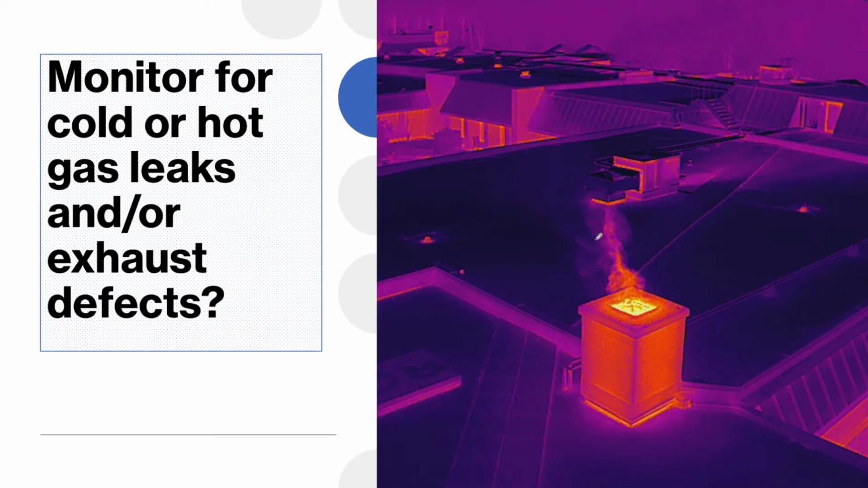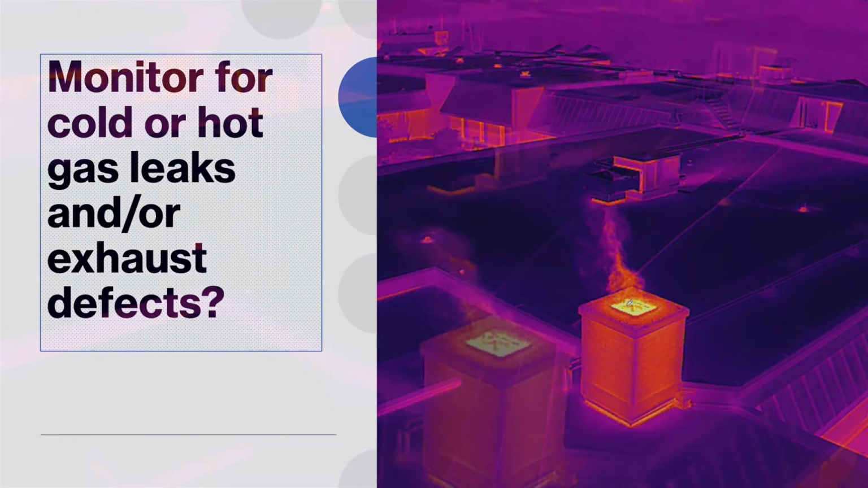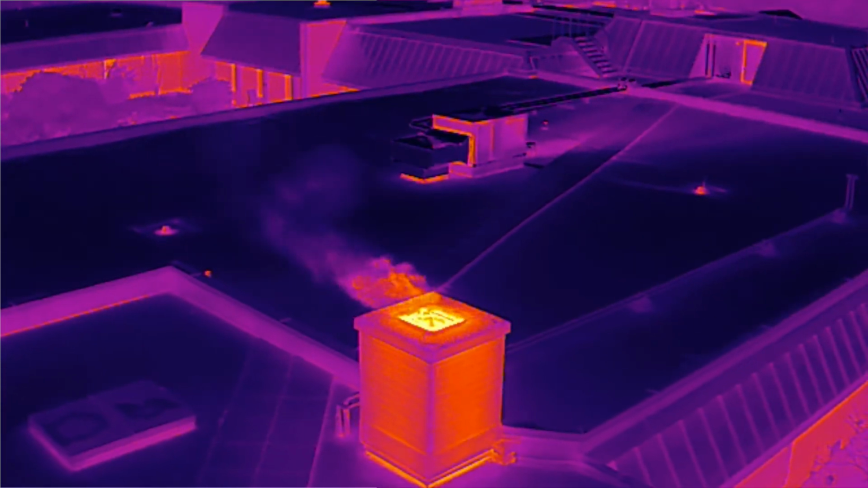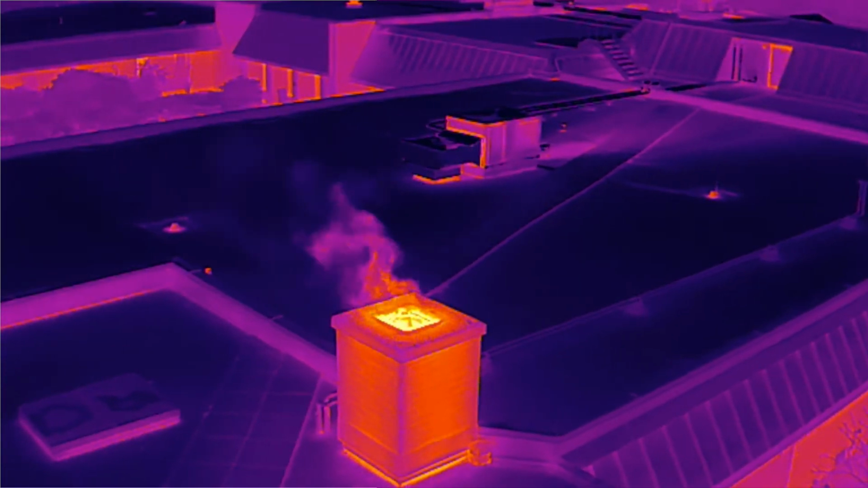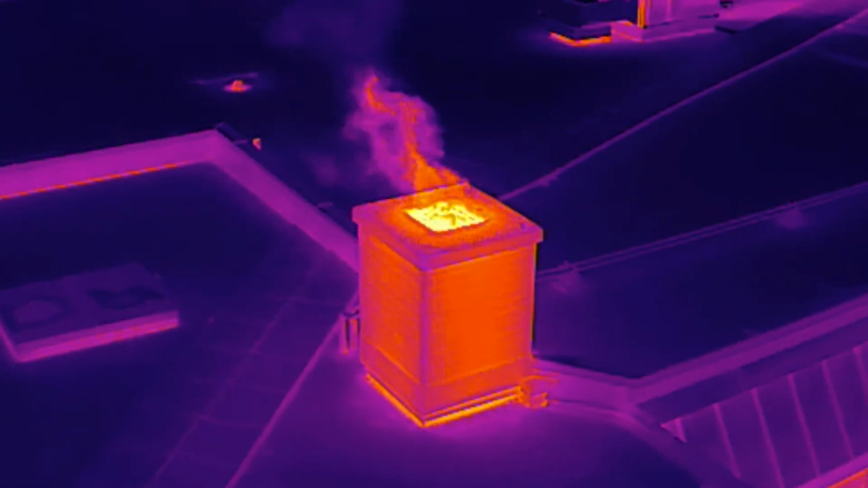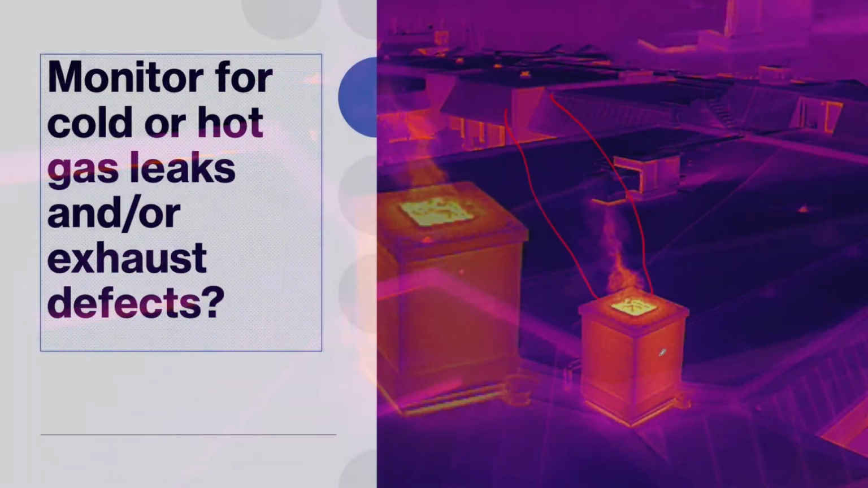We can also monitor for cold and hot gas leaks and or exhaust defects. And so this again was taken in pitch black, and we can see the gas was very apparent. So that just shows the value of using drone thermal imagery for inspecting gas leaks or defects.